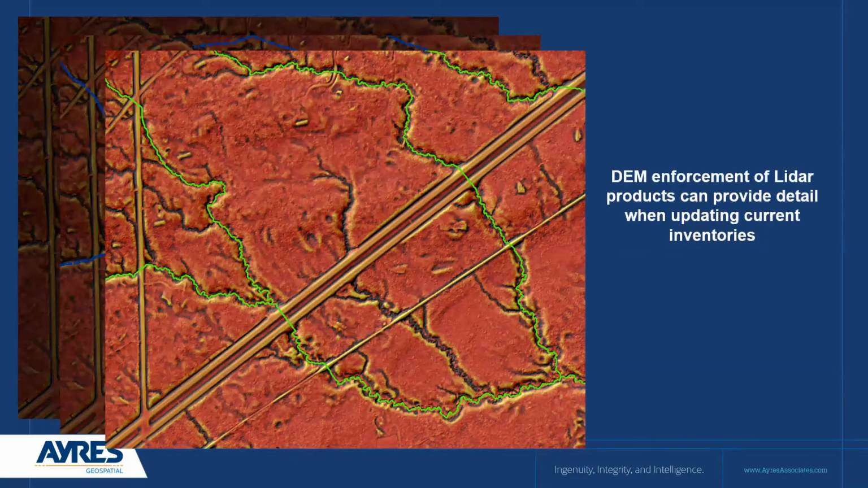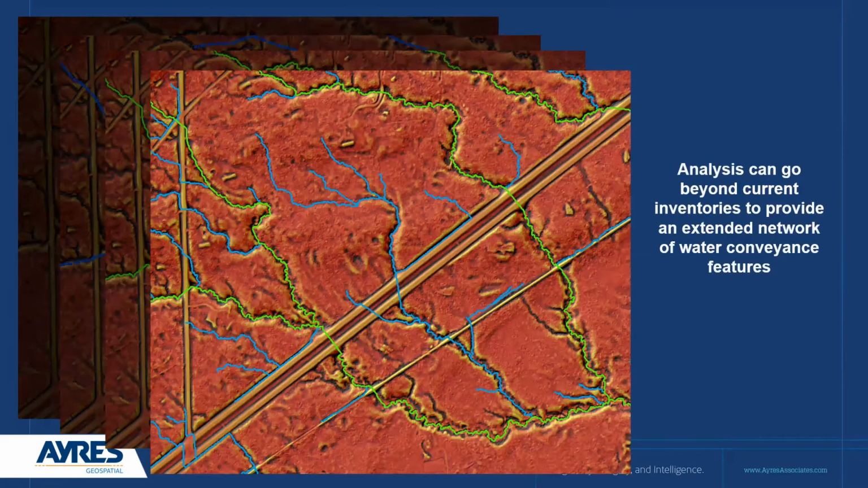And so what we can do is use the LiDAR DEMs to enforce the culverts across the correct flow paths, and we can update the current inventories. We can replicate the current data, but much better. But our analysis, or any hydrologic analysis, really can go beyond what the current 24K data contain, and we can incorporate other more detailed culvert inventories to derive much more meaningful, complete water course data sets.